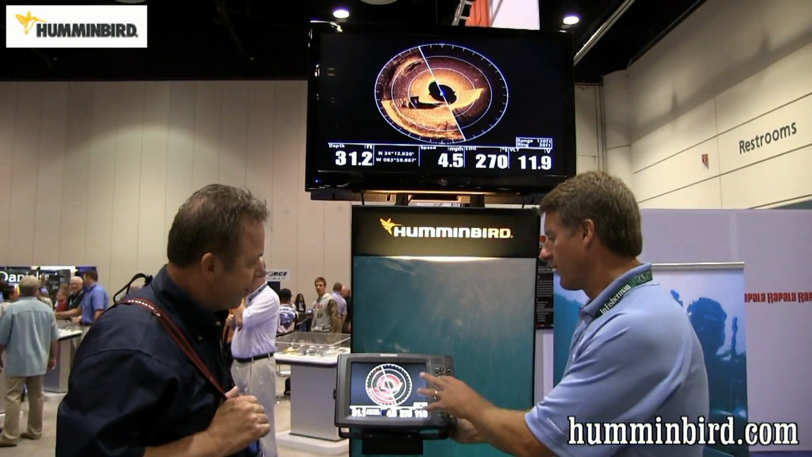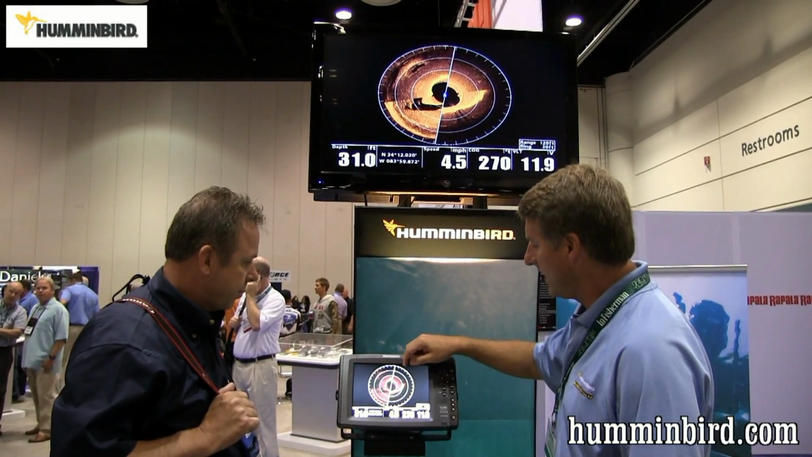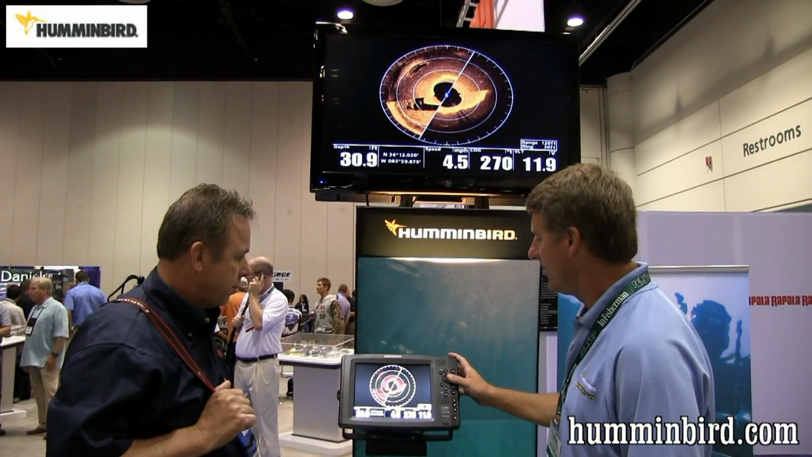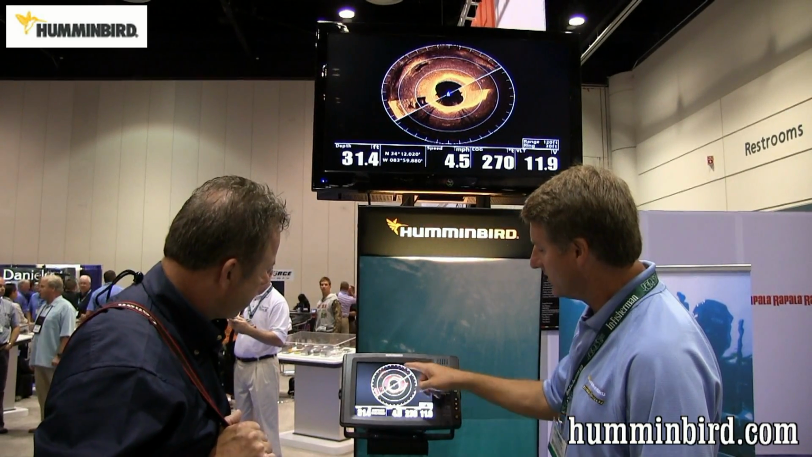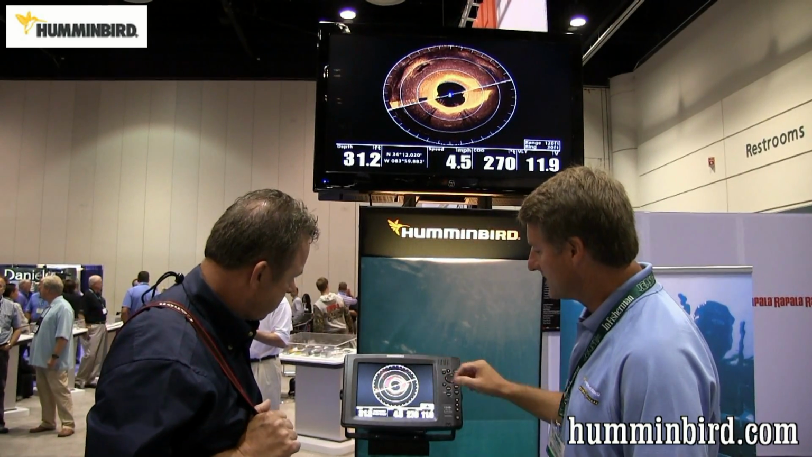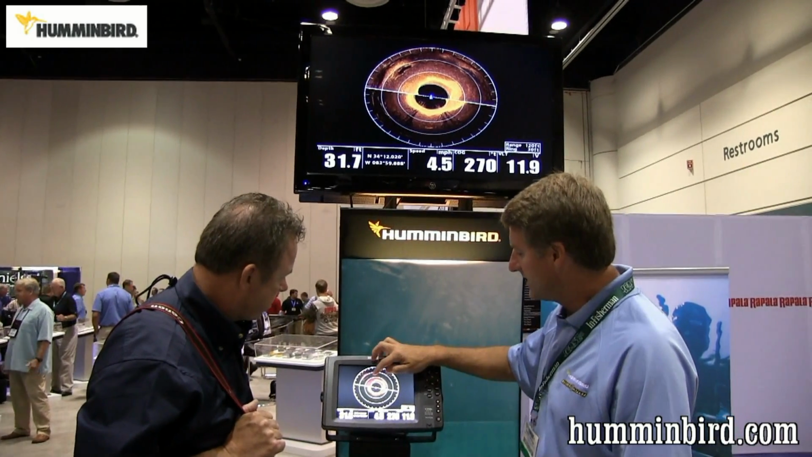Now that we've seen how it deploys, let's see how it looks on the actual screen itself. So this is what the 360 image would look like. It's similar to a radar screen. You can see it scanning around and updating the information here. Again, your boat is positioned in the middle and you can see the structure and see the bottom, 360 degrees around the boat here.